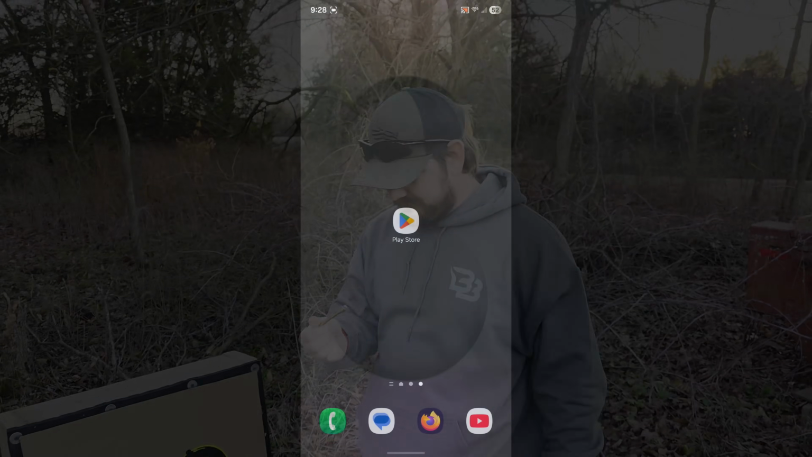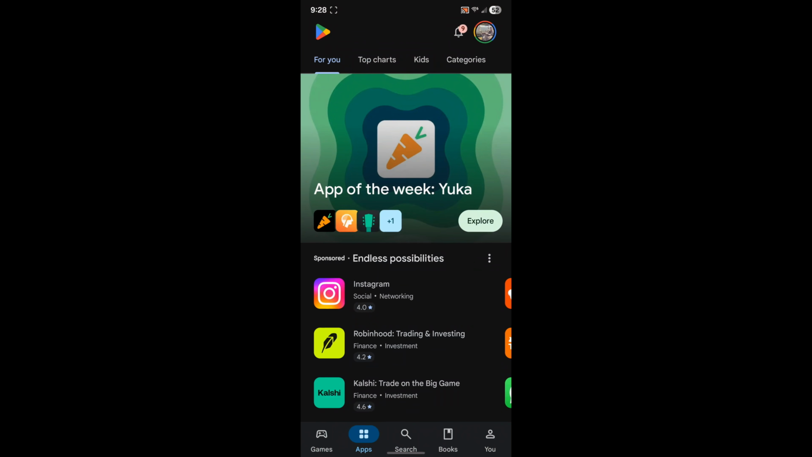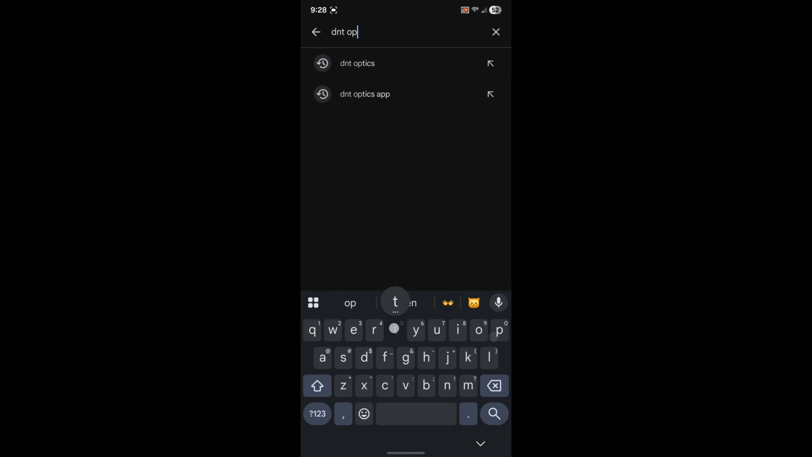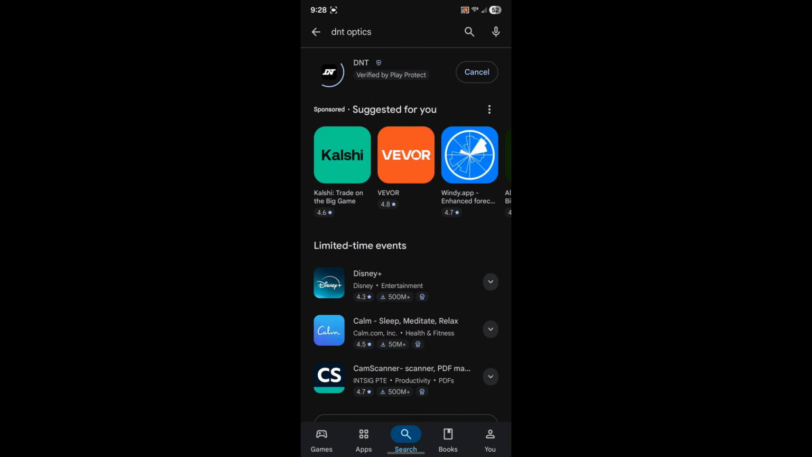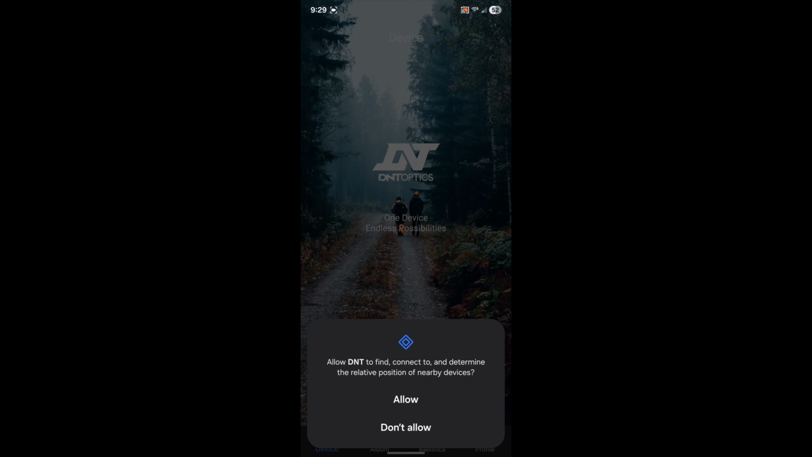So, we got it. All right, everyone, I'm going to walk you through the process of downloading the DNT app and connecting it to your ThermNight. That way you can go ahead and set up the ballistics, and then I'll be testing that here later in the video. So the first thing you want to do is go to the Apple App Store or the Google Play Store, type in DNT in the search box, and go ahead and click Install. After that installs, you can open the app, and you'll need to grant it any permissions that it's asking for.